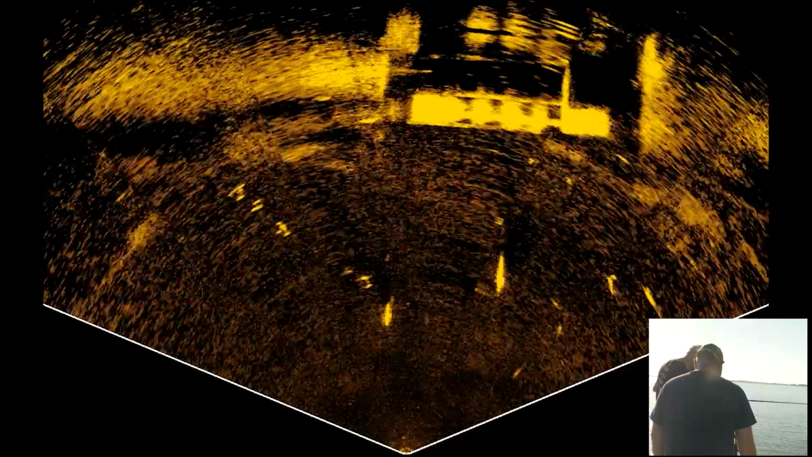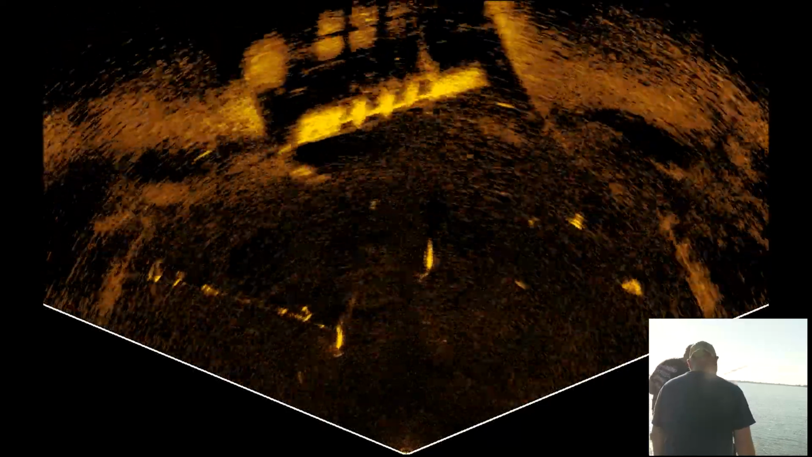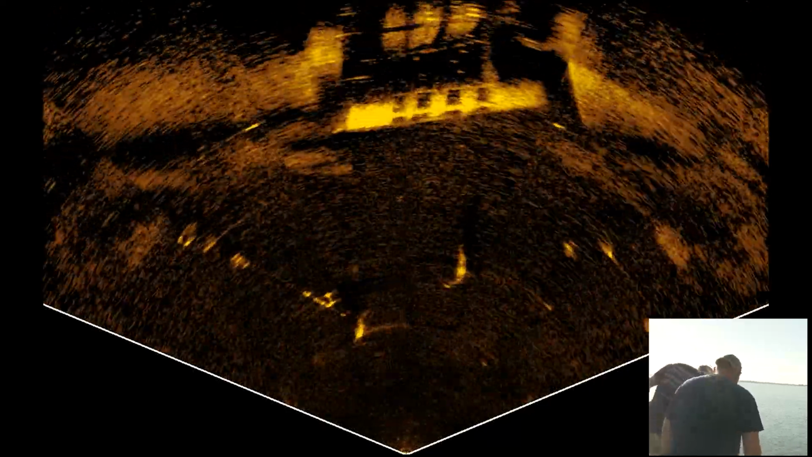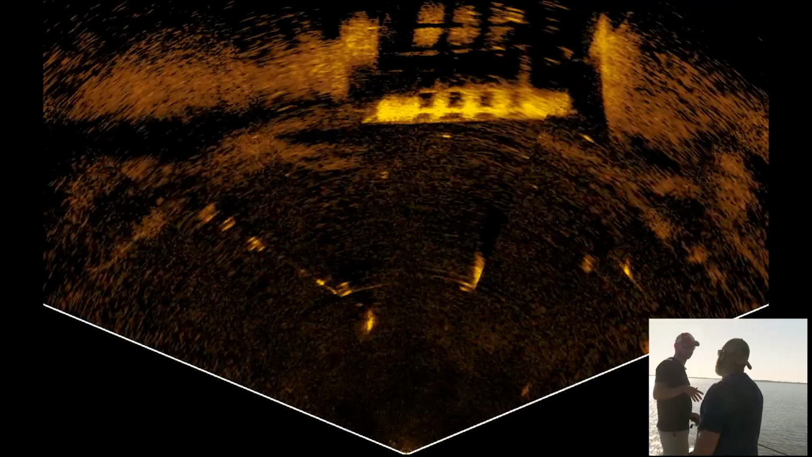That's impressive. Again, very easily defined buoy lines coming off here. That's wild. Look at all of those fish right there, holy cow. That's pretty impressive to me because we've never been able to see a lot of suspended fish like that on a scouter perspective mode, especially in this depth of water, but man, look at that.